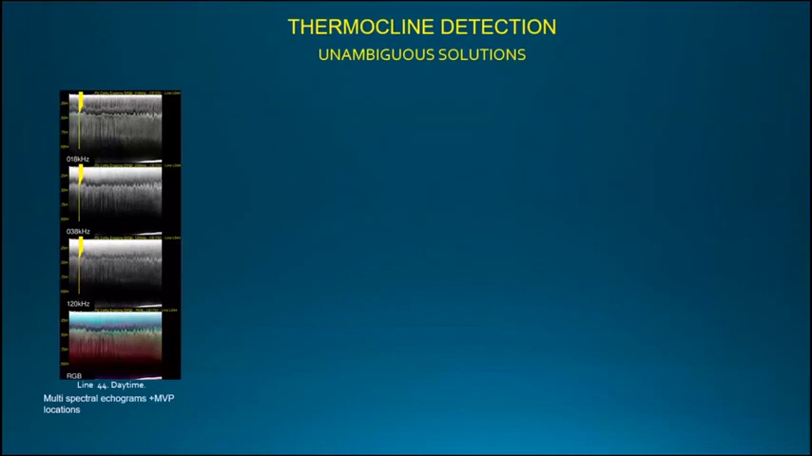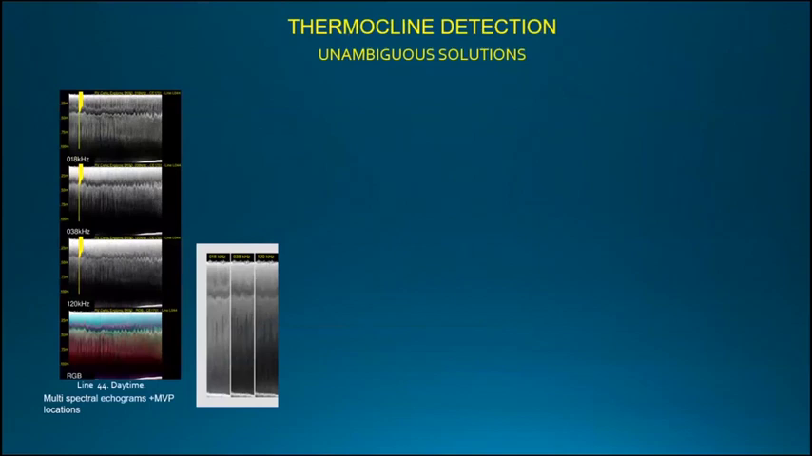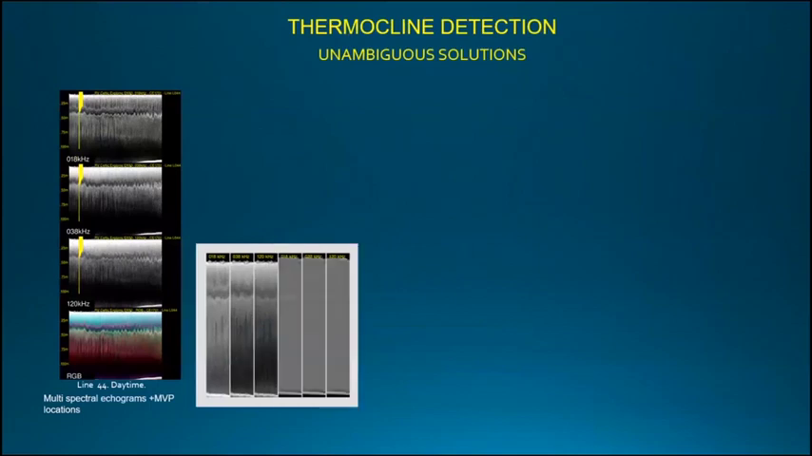So we were running different filters, more than 1,000 combinations. We tried them at each MVP location within the echograms. This is an echogram section; within this is the low frequency, medium frequency, high frequency, and this is the RGB composite. This is the original echogram section at the MVP location. This is how it looks visually after running the filter combination.